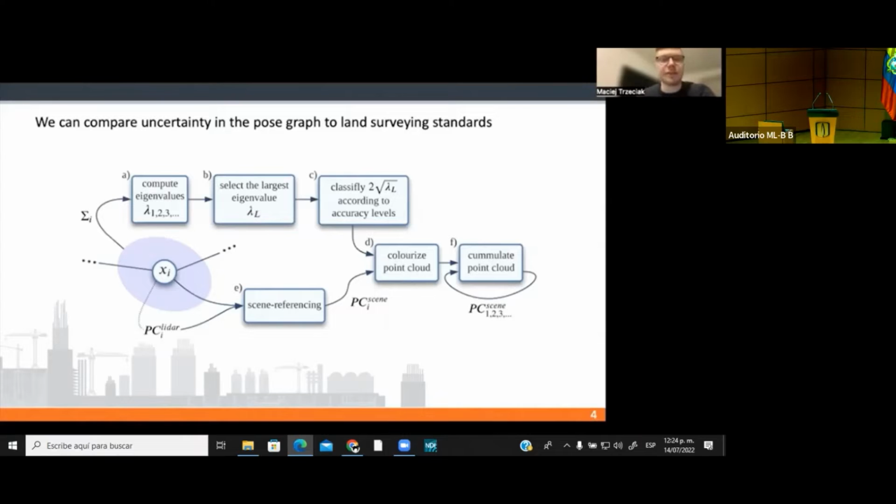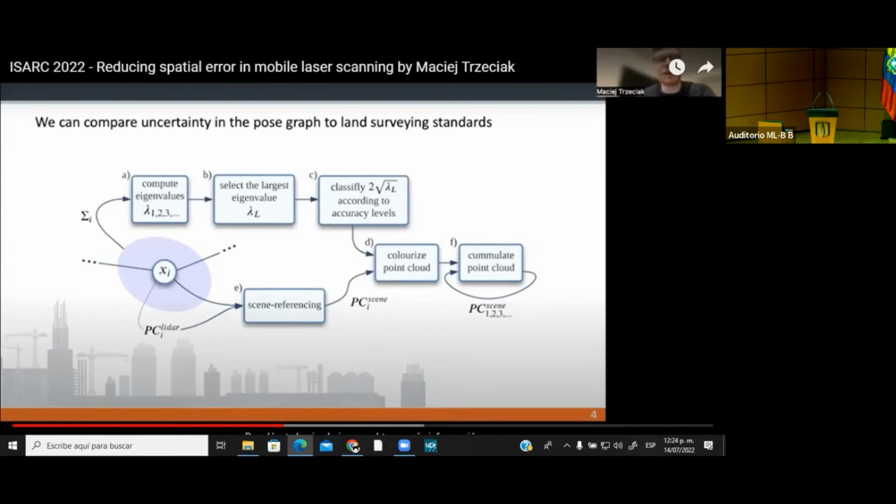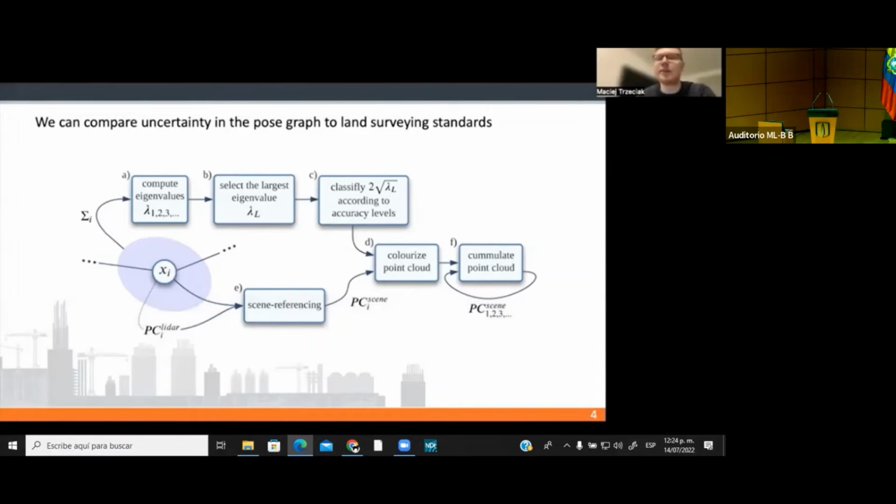To do that, the region of interest is a 95% confidence Gaussian ellipse, which is mathematically expressed as a marginal covariance matrix. For each marginal covariance of the locations of the scanner, we want to compute the greatest variability of the location.